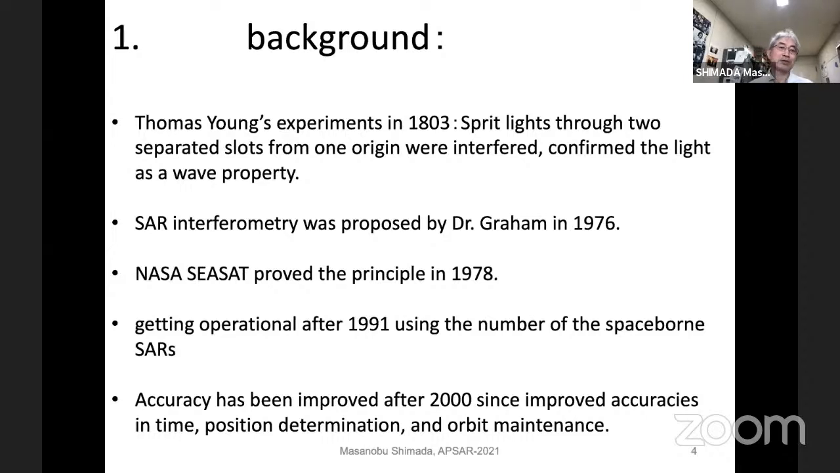And we recognized that L-band synthetic aperture radar or C-band synthetic aperture radar can give us a very detailed surface of the Earth by using interferometry. And accuracy has been improved after 2000, since the accuracy in time and position determination of the satellite or antenna, and orbital maintenance, all those components, improved as time goes.